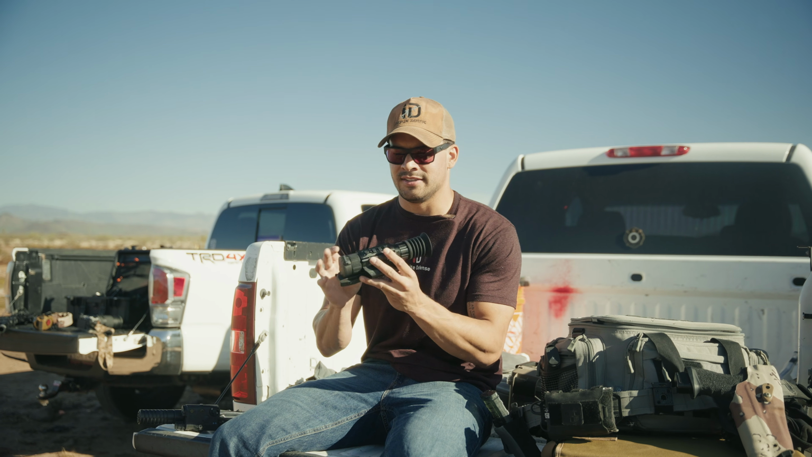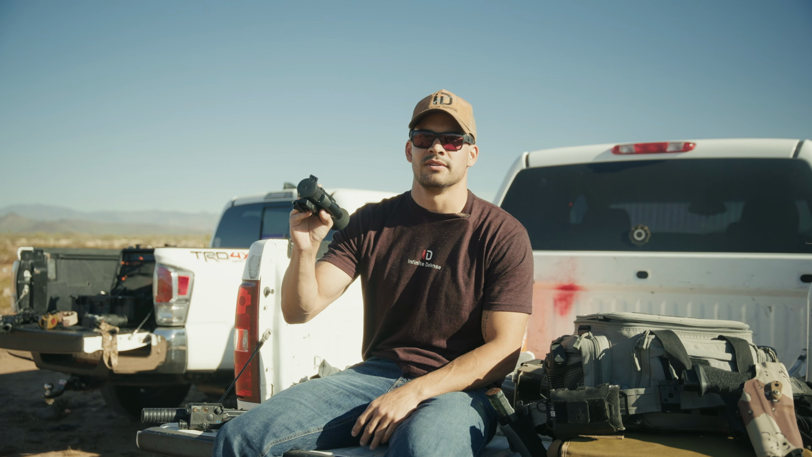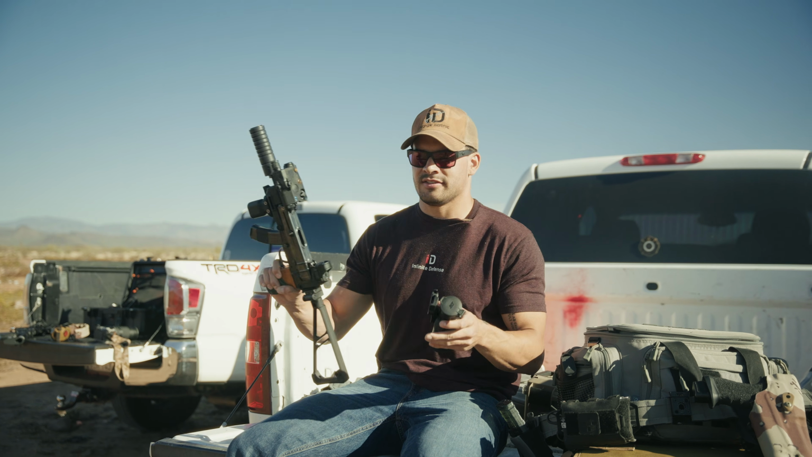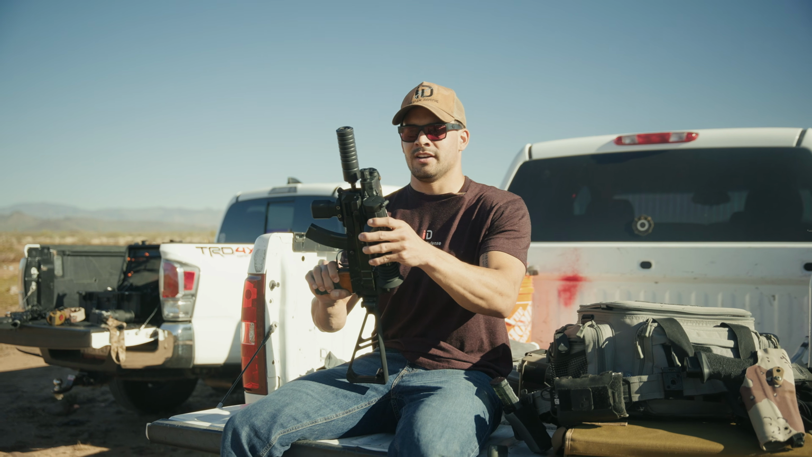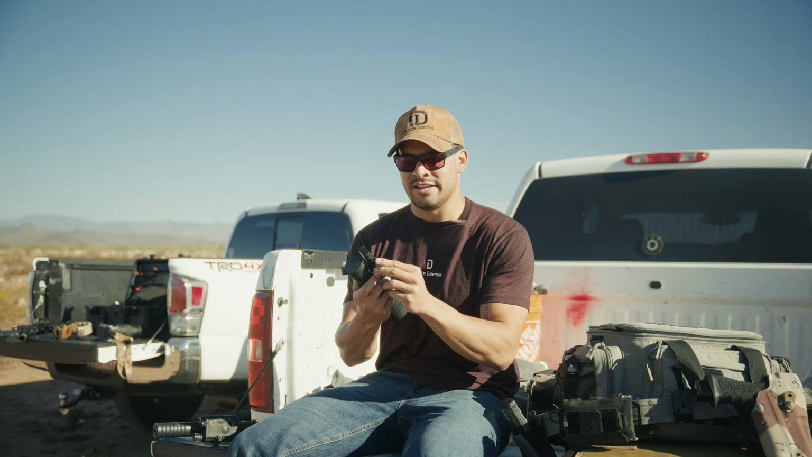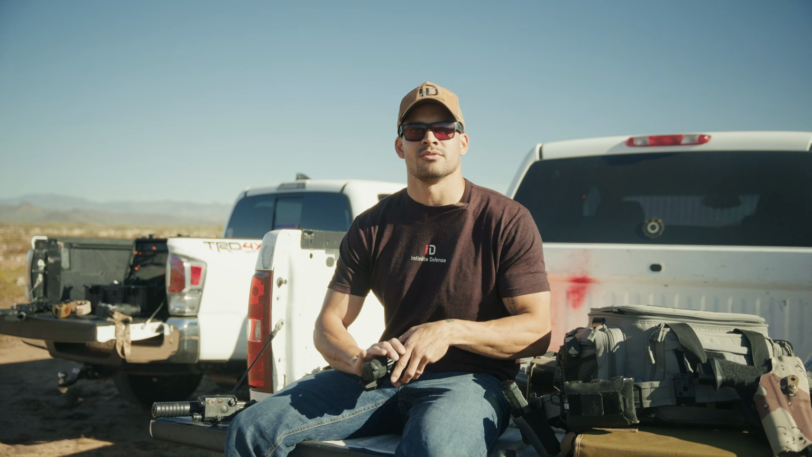The cool thing about it is it can be used as a monocular standalone scope, since it has a reticle built in with zeroing capabilities, or as a clip-on, as if I took this pack off and put it right here, which we'll probably do so we can look through it to see how it looks, which is really easy with this quick detach mount. So you basically have the option to use all three just like that.